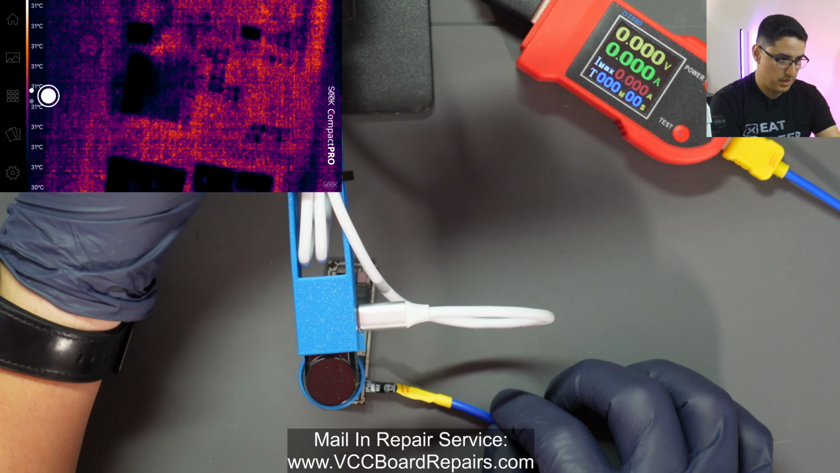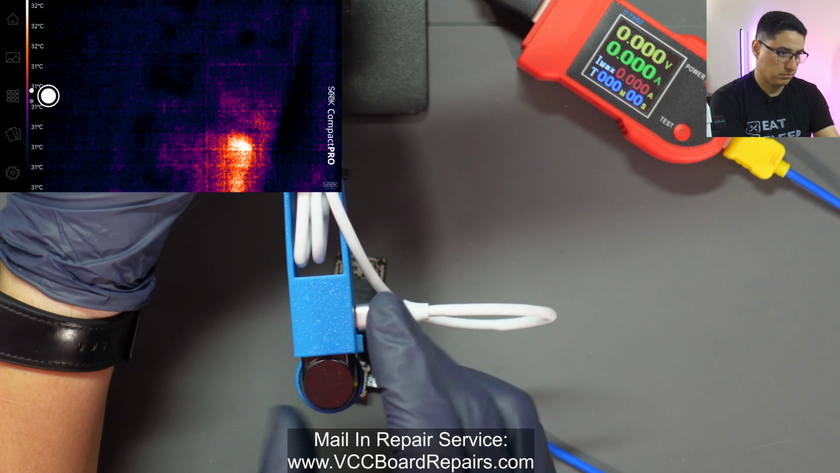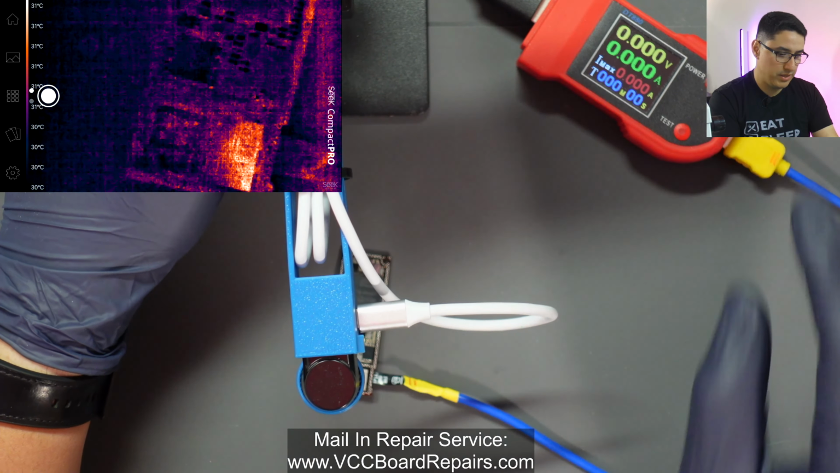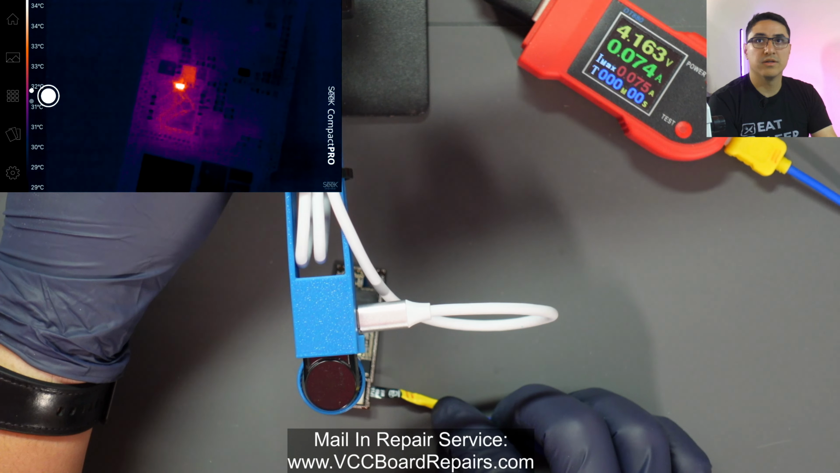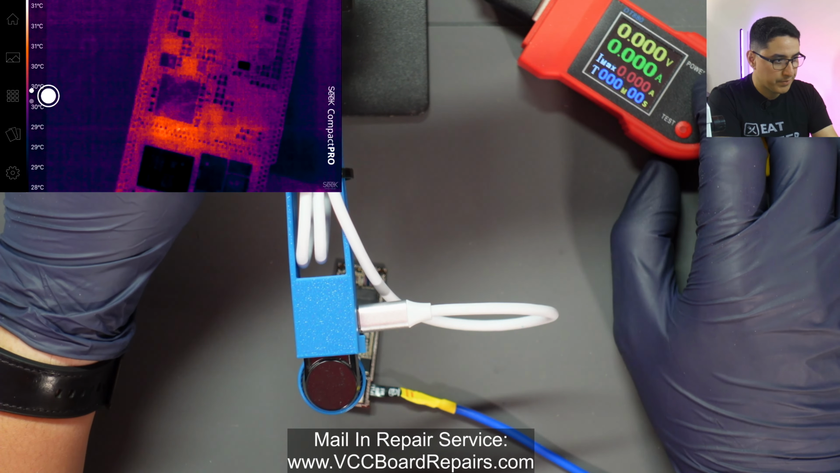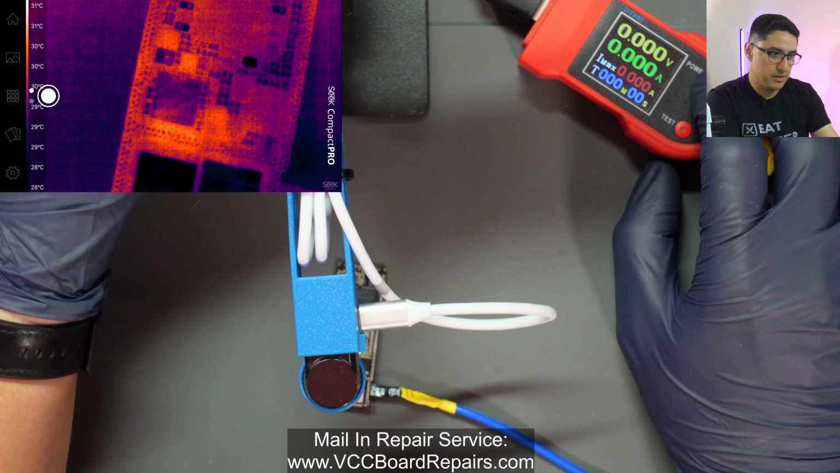So let's put that area back in view. Depending on if you're further up, you might have to focus one way, and further down, and there you go. Look at the difference in the image. I still think the Seek Compact Pro is better, but it's also more expensive.